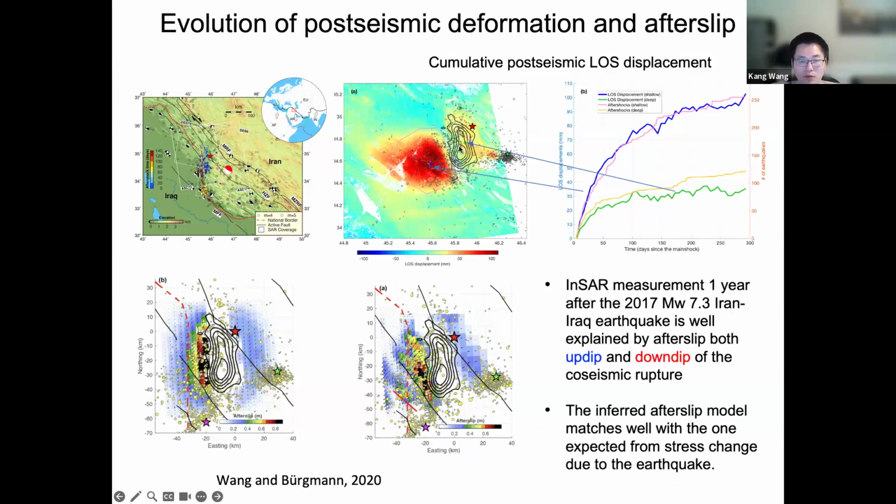The earthquake dips almost to the east, and you see the major post-seismic deformation occurs to the west of the rupture, but you also see some deformation down-dip. When you model that, you will see that both up-dip and down-dip of the rupture, there is significant afterslip, and this matches well with the rate-and-state afterslip model, which is governed by the rate-and-state frictional law.